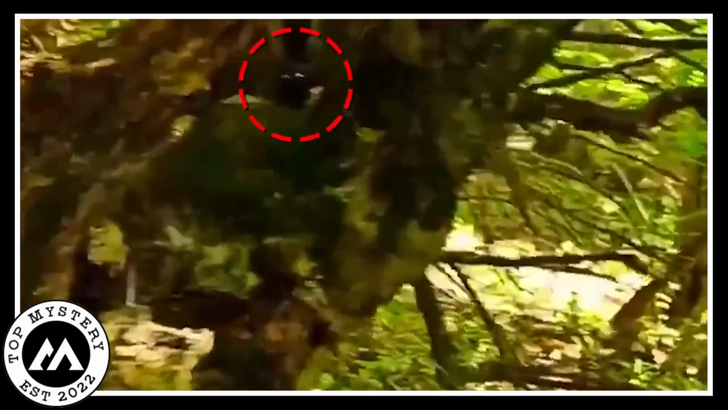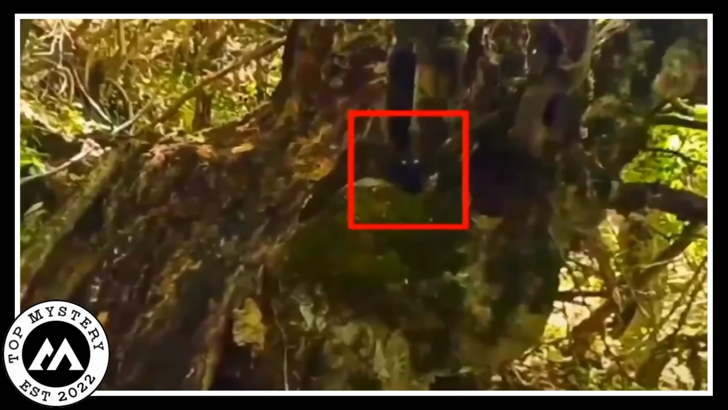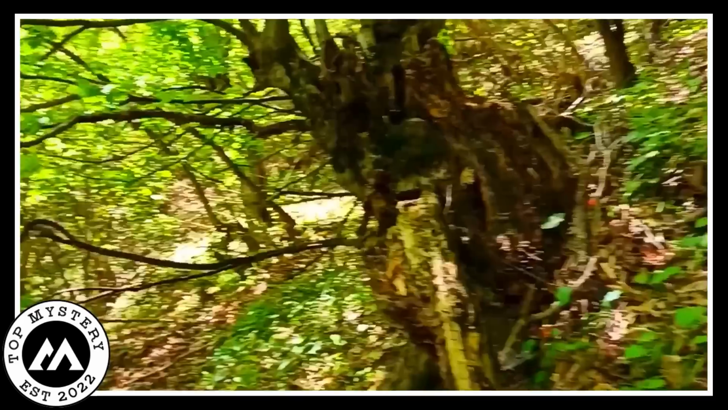The hunter's footage has left everyone scratching their heads, trying to unravel the mystery of the little humanoid peeking from the branches. It's a real puzzler, and folks are still wondering what in the world was going on in those woods.